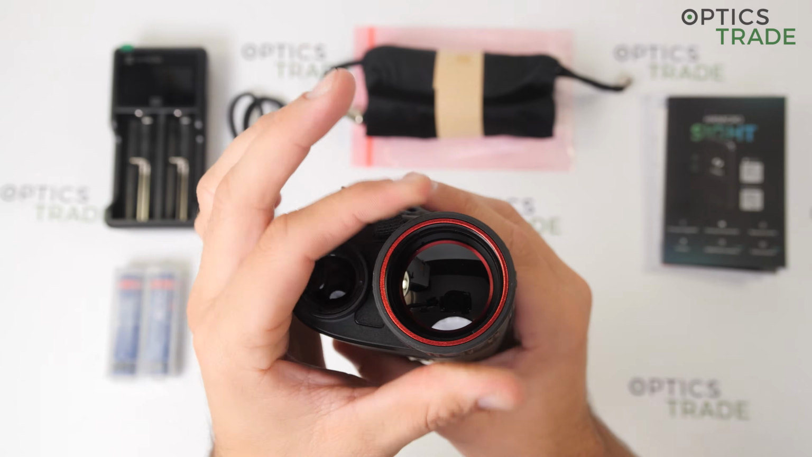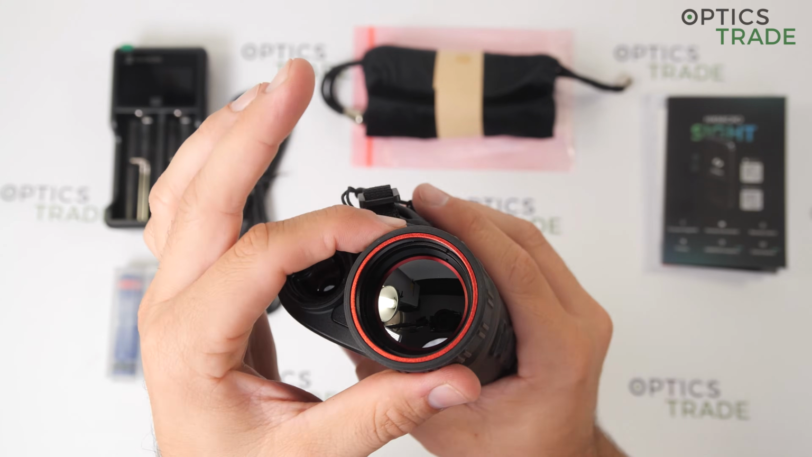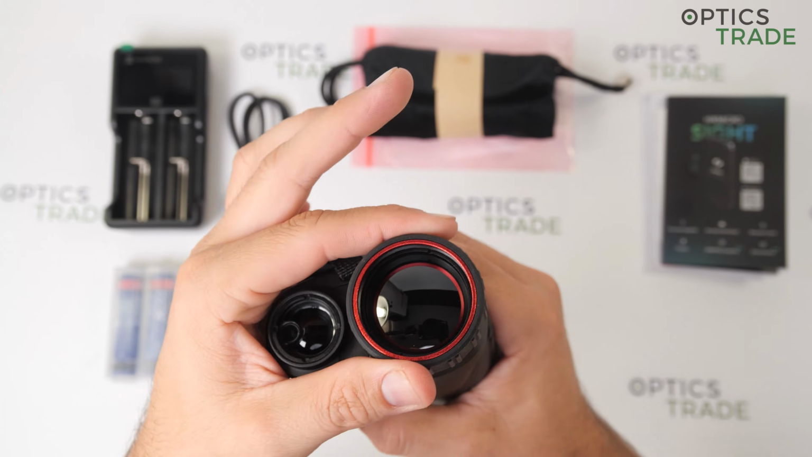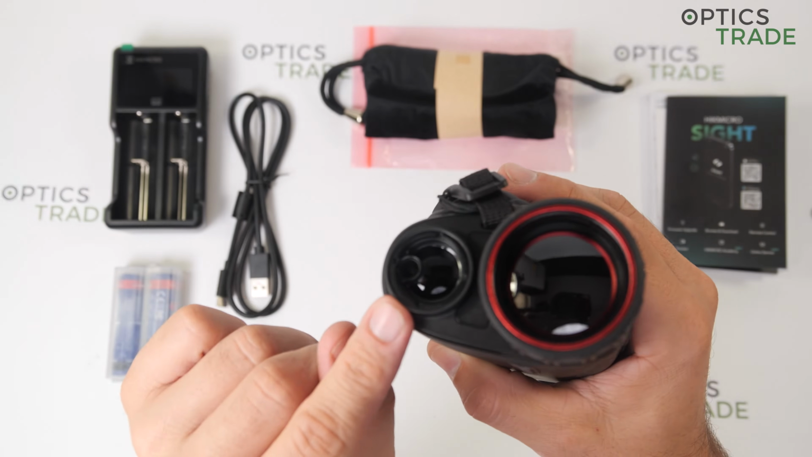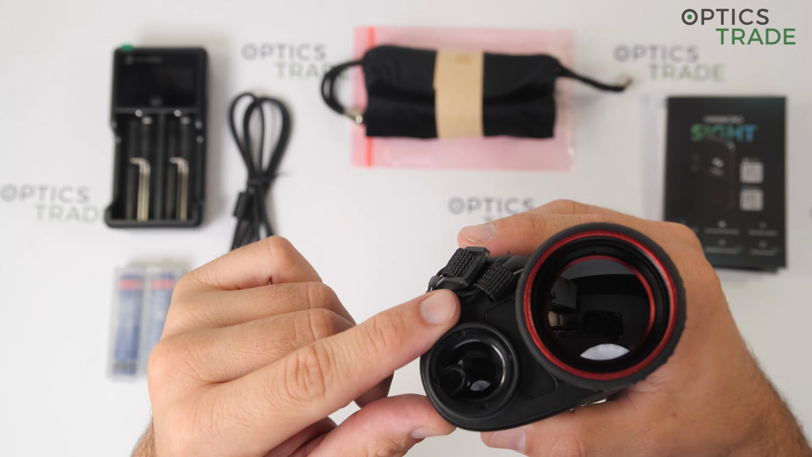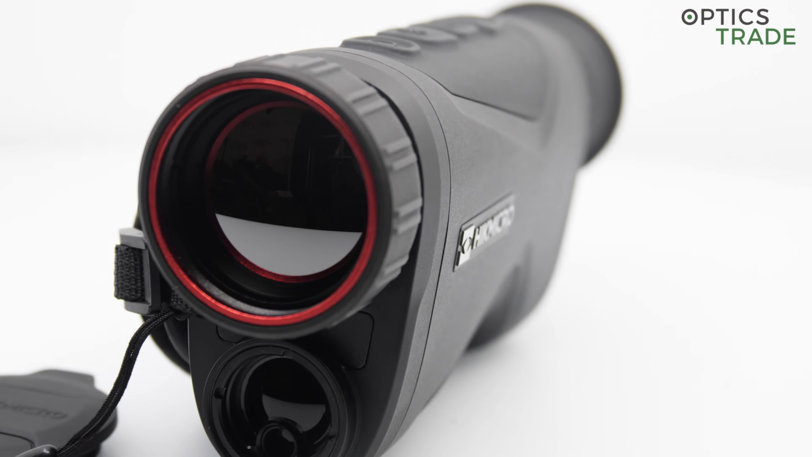On the objective we have the 35mm objective lens, and the whole objective can be turned for focusing the image. And on the bottom we have the laser rangefinder, which works up to 1000 meters.